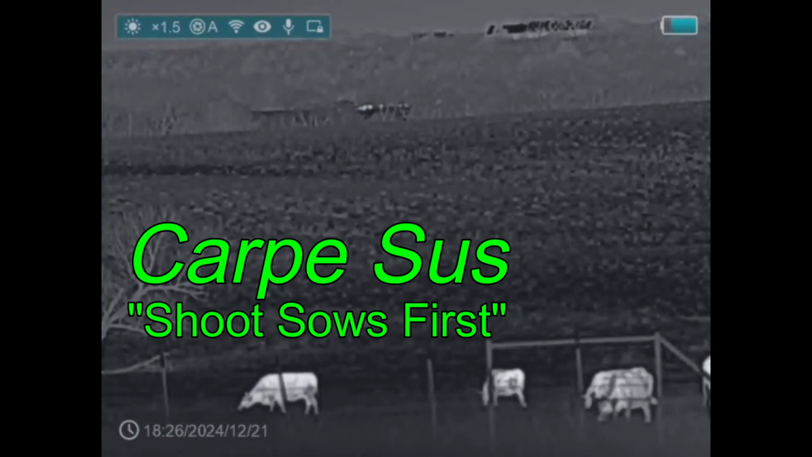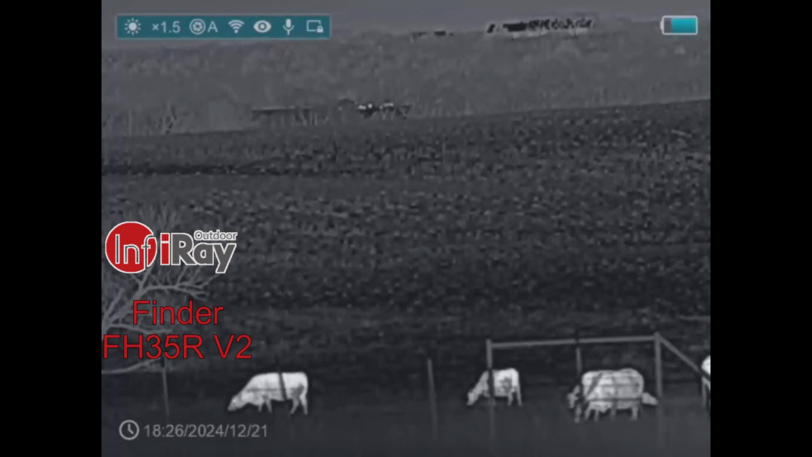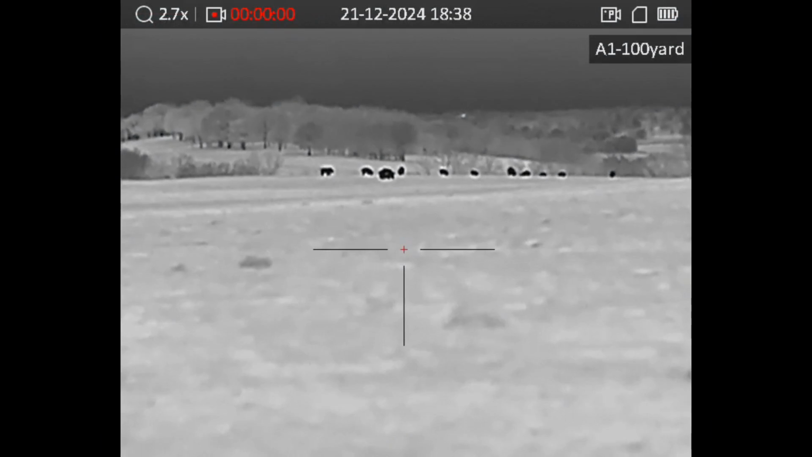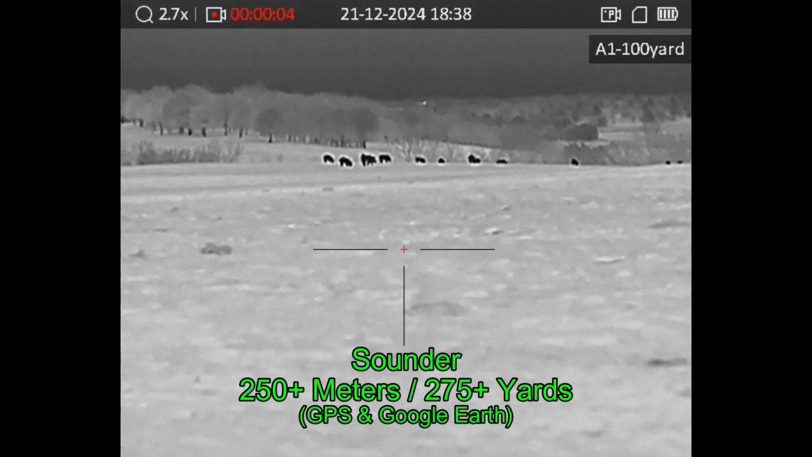From the same spot, Carpe Sus, way across the property in the distance using the InfiRay Finder. Those are hogs in the distance. That sounder's out there at about 900 yards or so. And I'm going to drive around to the other side of the property to use mechanical advantage as much as I can to get over there.